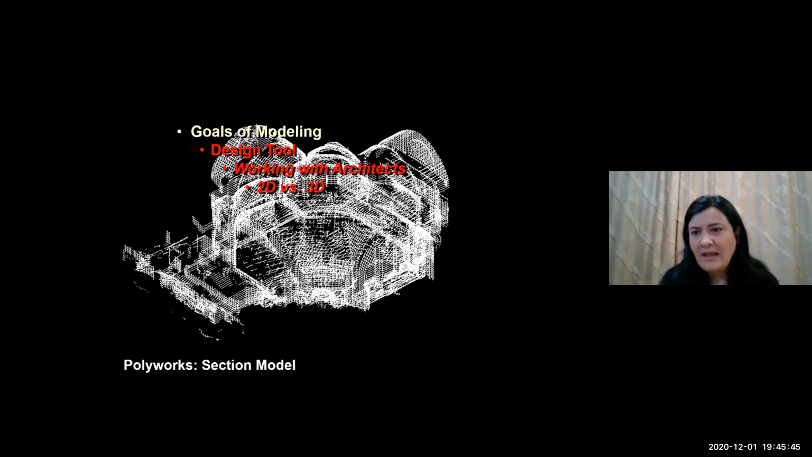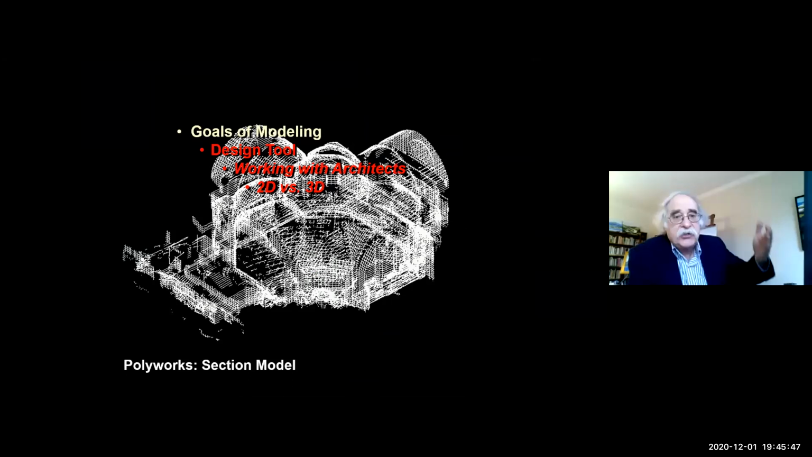Plan data. Is that right? Every section was every 2 centimeters.